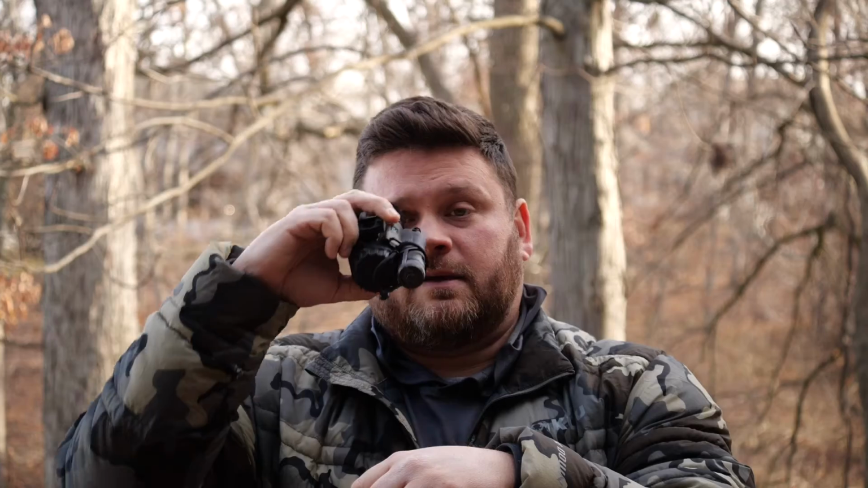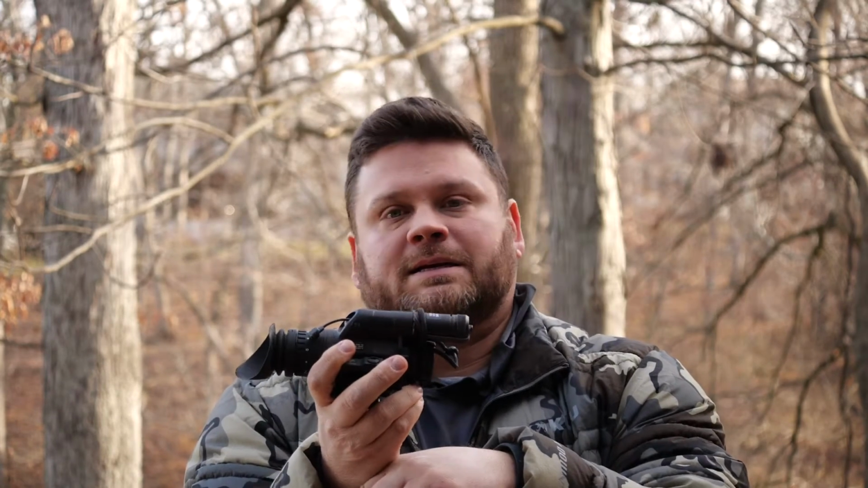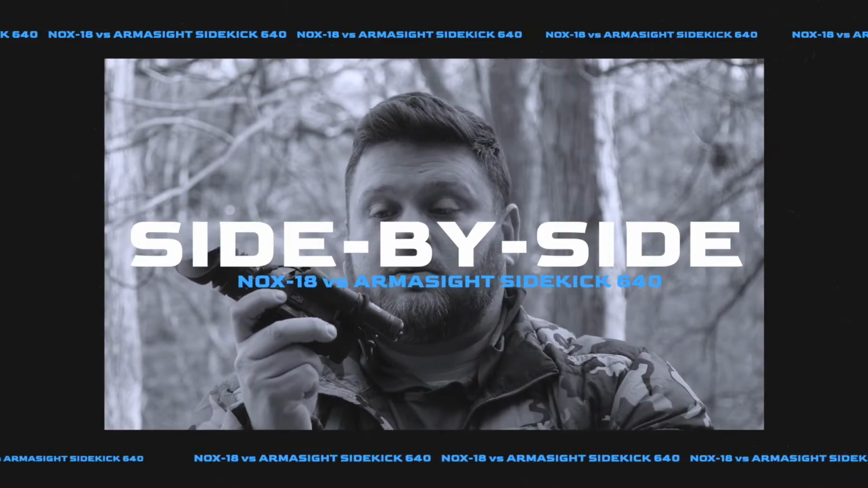For $2,000 more than the Armasight, is this $2,000 better? Or in my case, I'm doing two eyes, is it $4,000? Is it worth $4,000 more? Nah, bruh. Good unit though, really quality unit.